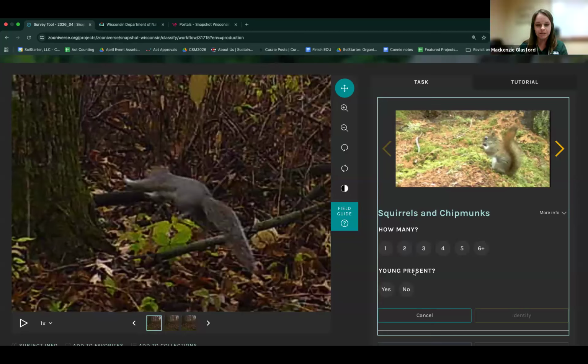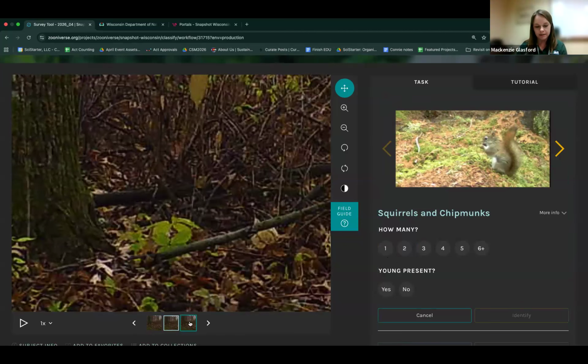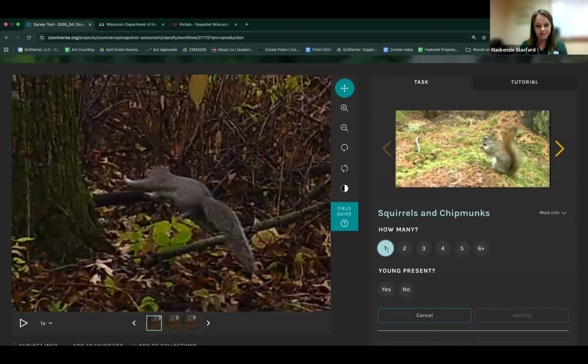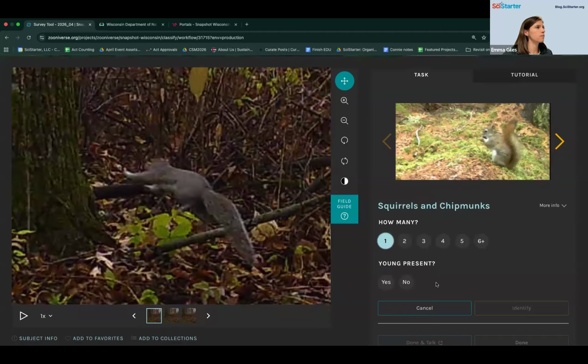So for each species, the questions that follow can be different. But for squirrels and chipmunks, we just want to know how many are in the photos and if there are young present, if you can tell. So for this one, I believe we only saw one squirrel. It looks like it just comes back around the side of the tree. Should I just assume that's the same squirrel? Yeah, I would. A little bit of a face. All right, just one. Young present? I don't think this is a baby squirrel.